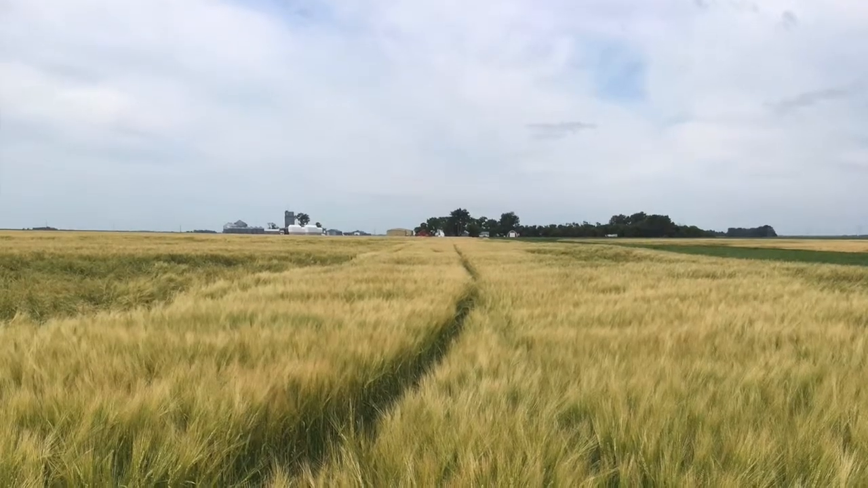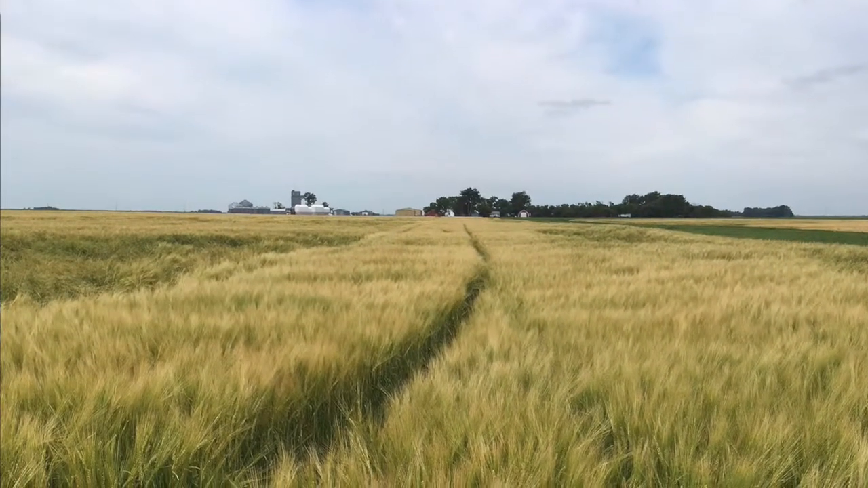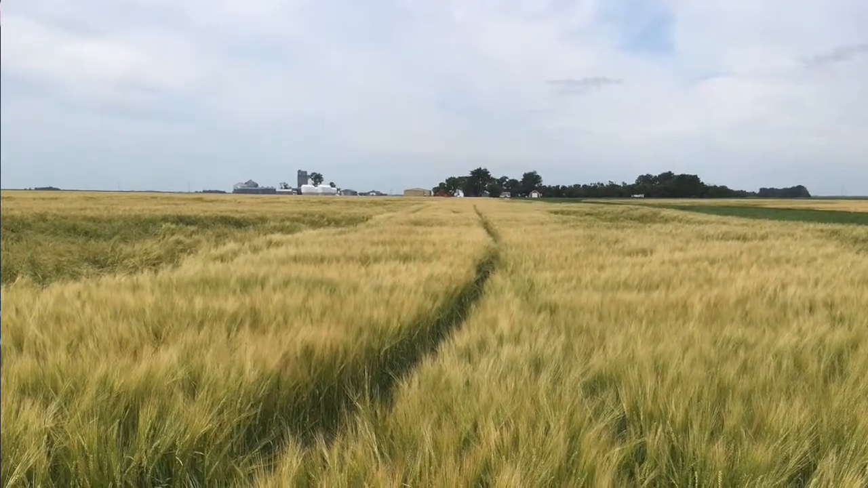So this will do two things. It's less chemicals that are going out there, plus it's going to allow the barley to grow better and get the right amount into the right place.